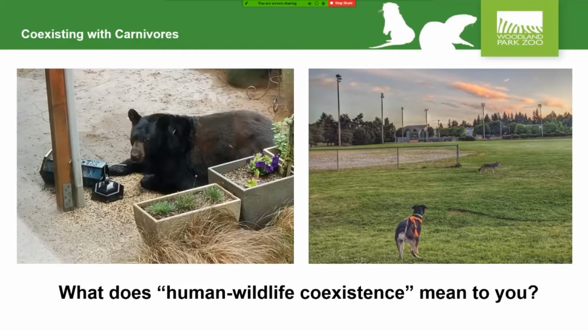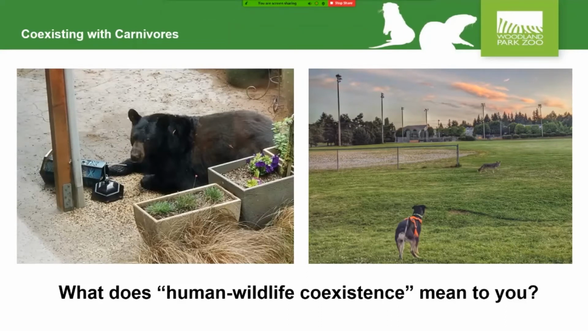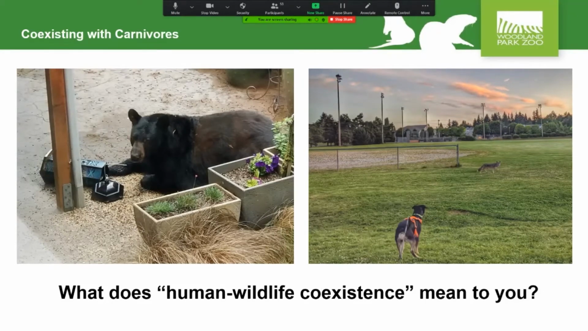So we wanted to provide a couple of examples, and we definitely will have time in the Q&A to talk a little more about coexistence. But we've been working for the last few years on a different grant project out in Issaquah with some community members there on this idea of coexistence and how to support human wildlife coexistence in their community. And our community volunteers out there came up with some tips.